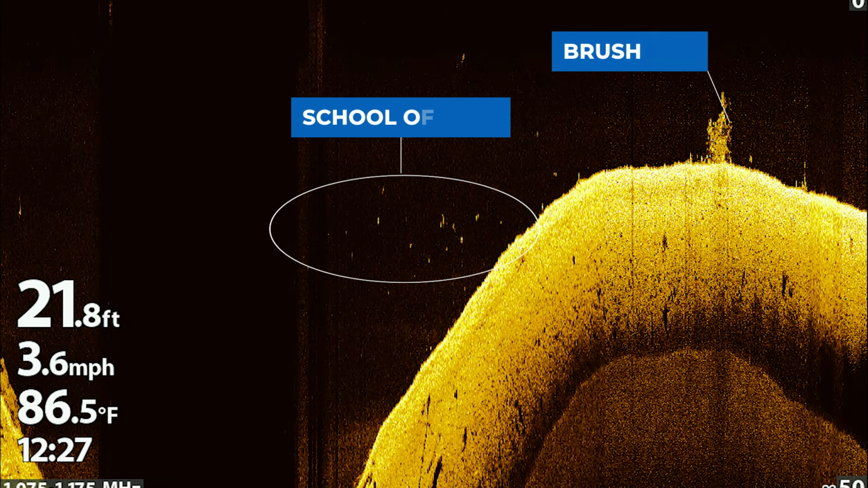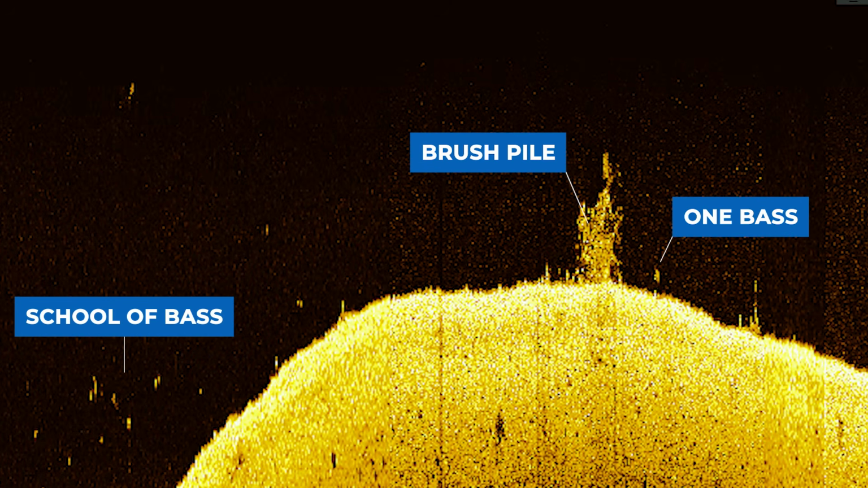Now, even though I've identified this grouping of dots as bass, it doesn't mean that I'm actually going to fish for these dots. Instead, I'm actually going to move further up on top of this point and look at this brush pile here. Just to the right side of the brush pile, you can see a very nice dot just to the right of it.